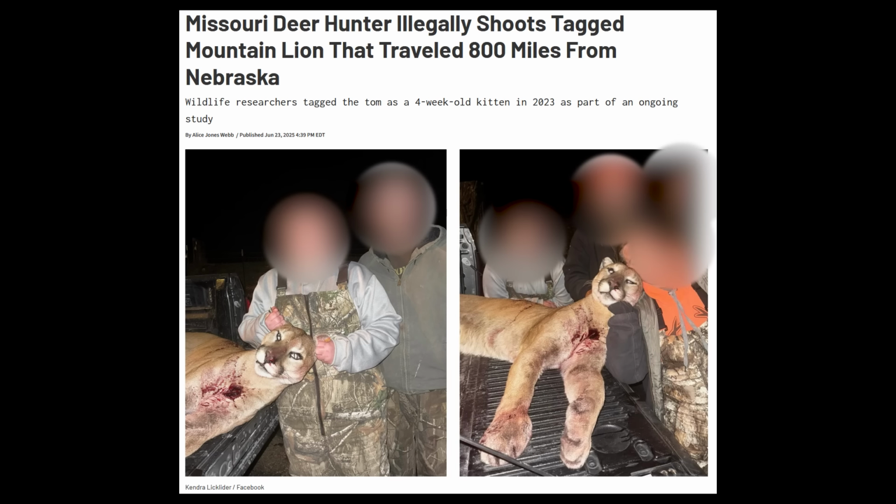Matter of fact, a lion was killed last year in Missouri, illegally I'll add, and that lion had ear tags in it. It was a young male from Nebraska, and that cat had traveled 400-plus miles. In fact, most of the lions, roadkill, whatever, that are found are almost always young males that have traveled from the west. They're dispersing, looking for a new range.